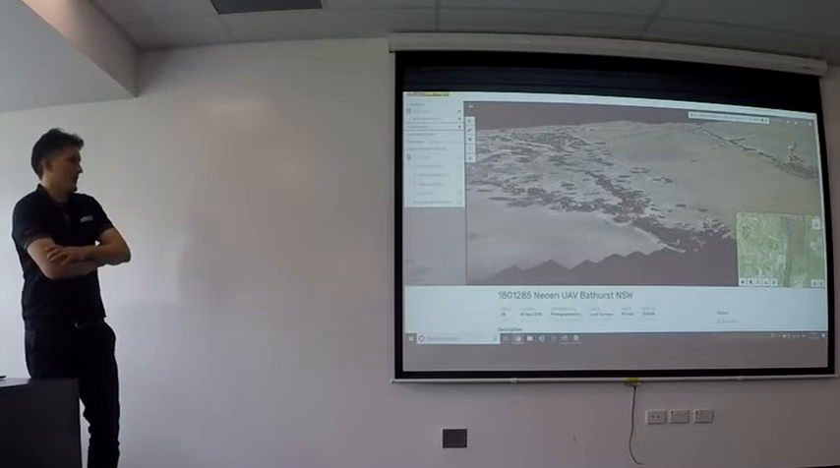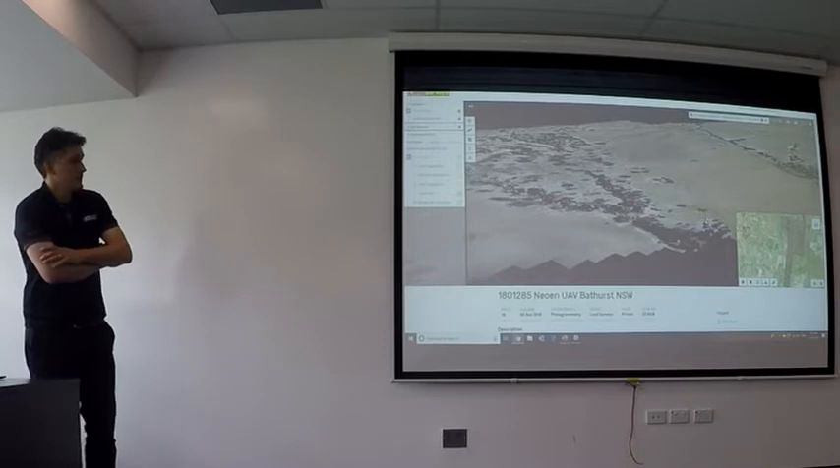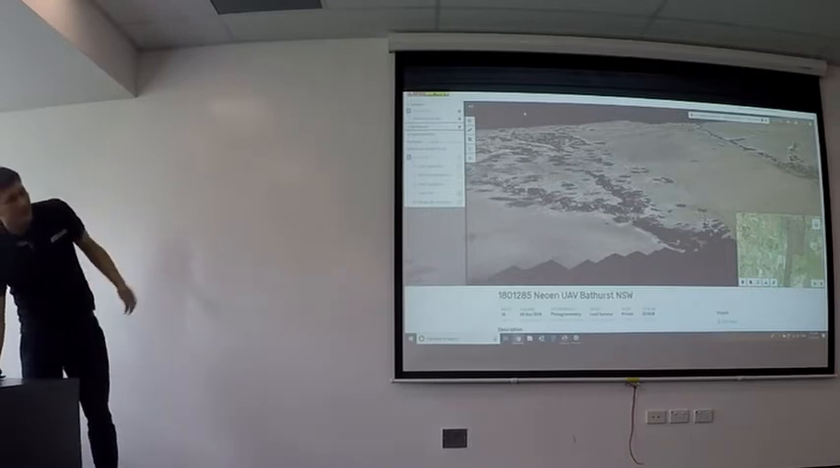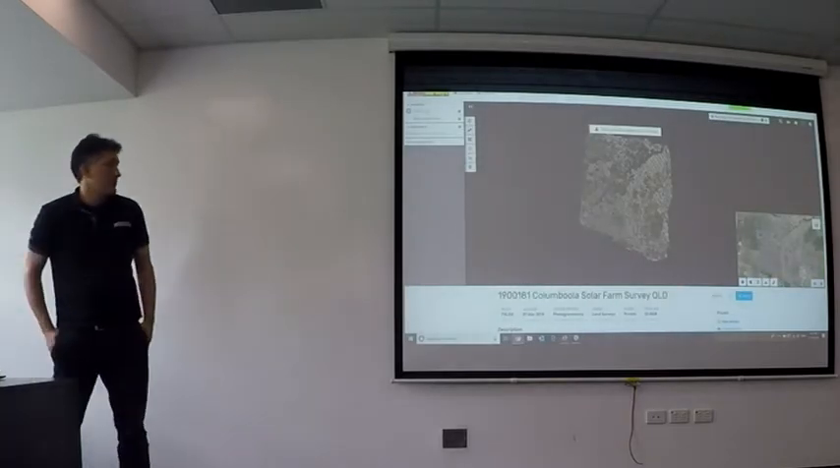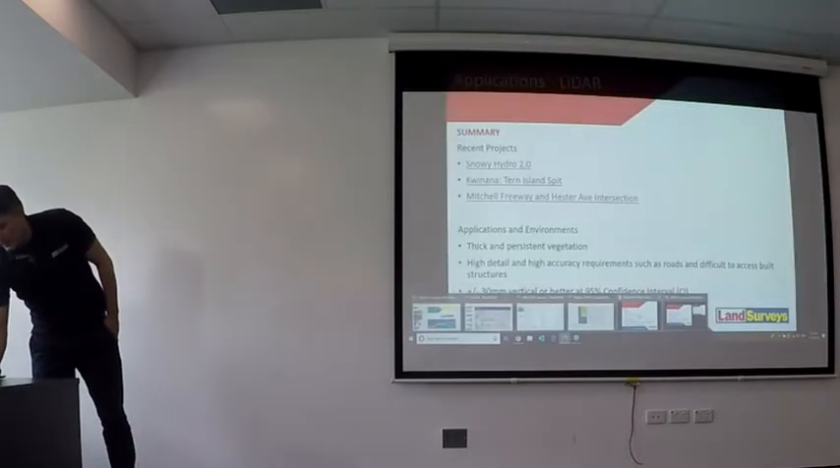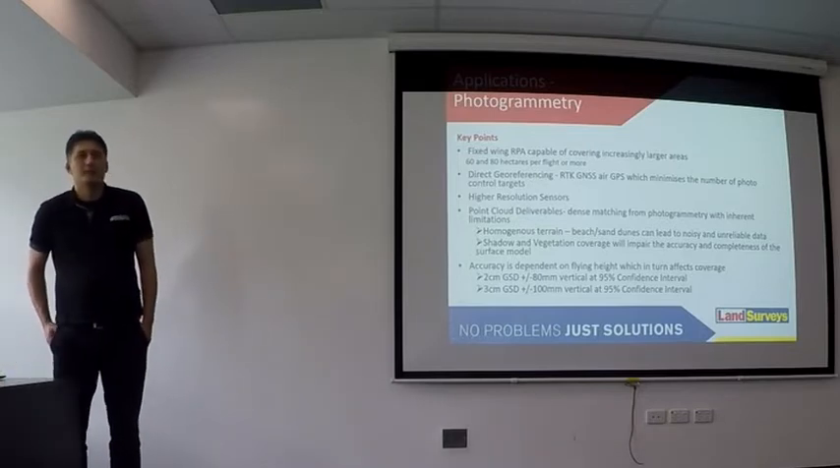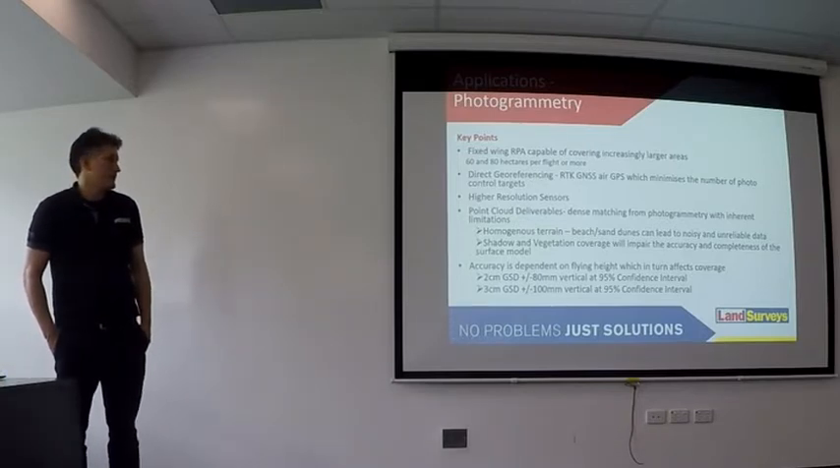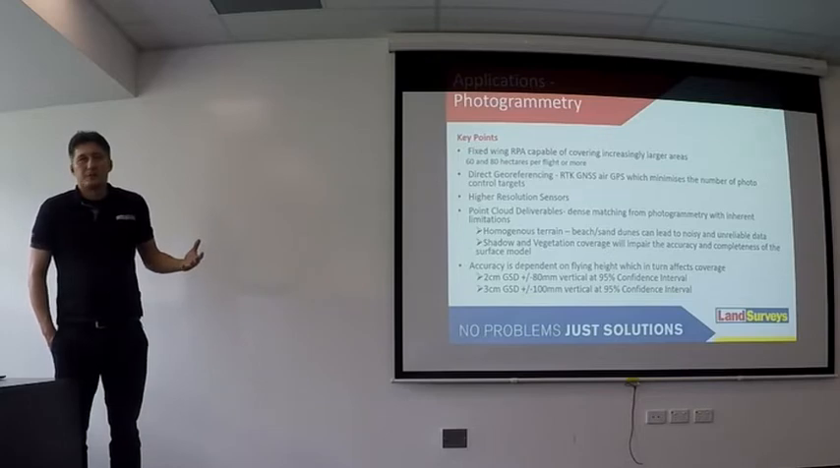The product's not too dissimilar, so we're really just talking about scale, coverage and economics, about what you want to capture. The other point is there are limitations with photogrammetry. You've got to fly during the day. You can't penetrate through vegetation.